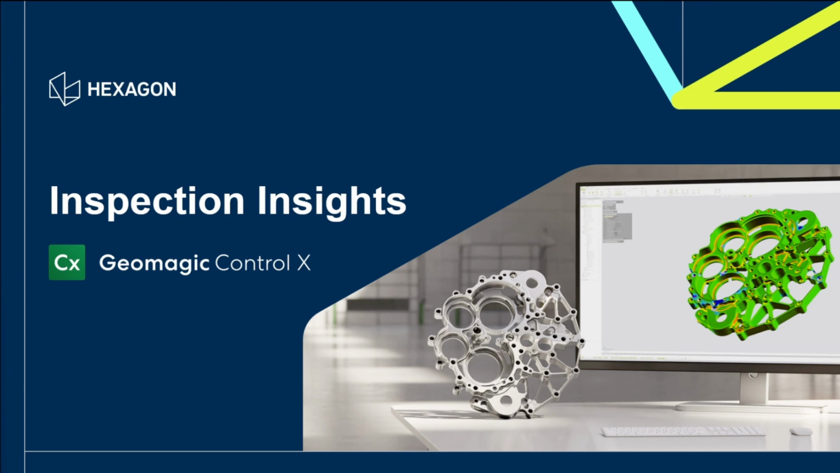Today we have a little bit of a different one. We're actually not really opening up Control-X, we're going to be reviewing the release notes for the brand new Control-X 2026.1.0. If you didn't know this, we actually just released a new release, and I'm going to cover all of the latest and greatest updates that we've added so that you can stay informed.